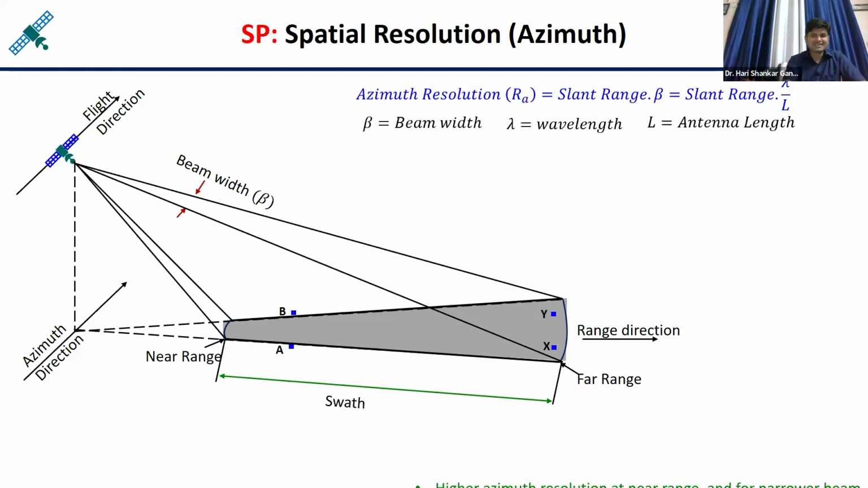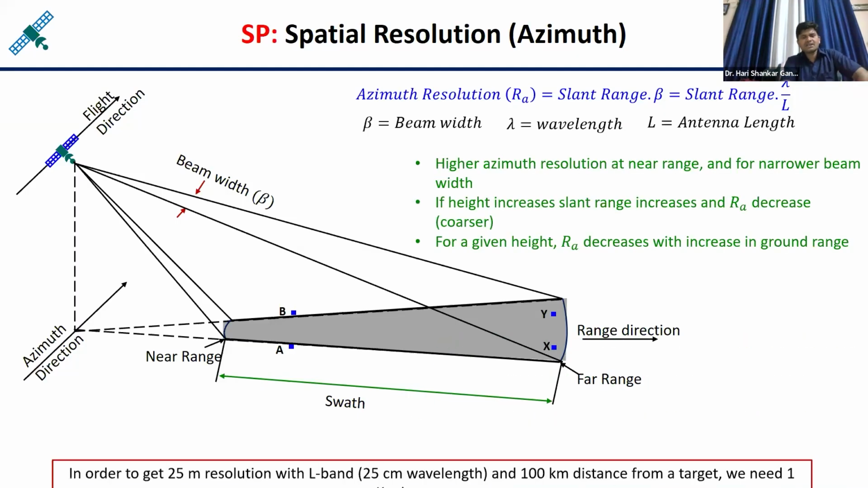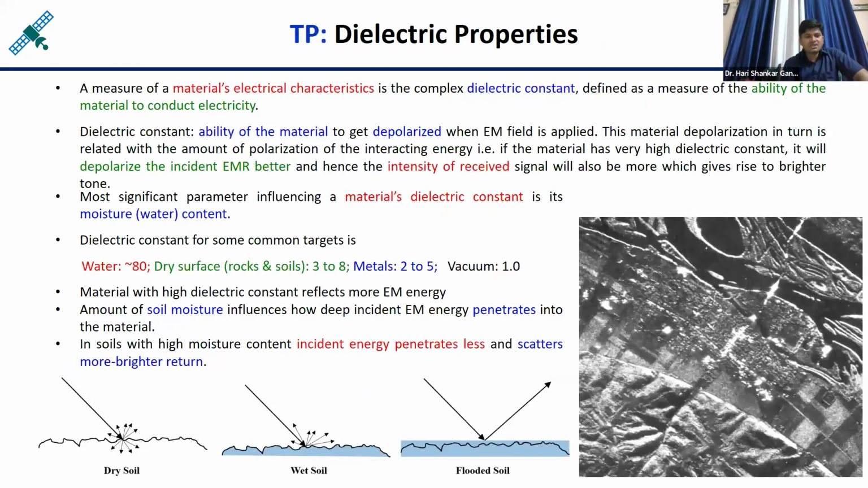So from these expressions you can understand. The two or three points I have mentioned here, you can read later. Now dielectric properties: with the involvement of water, the dielectric constant increases, so you can visualize those pixels as brighter pixels in the image. Wherever you observe brighter things, the dielectric properties are high over those locations. If some metallic things are there, those will also be highlighted by bright pixels.